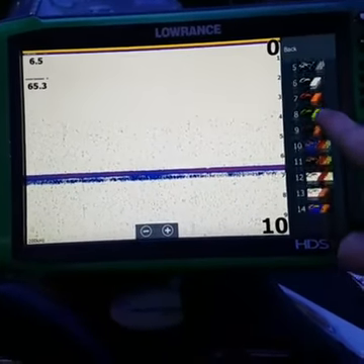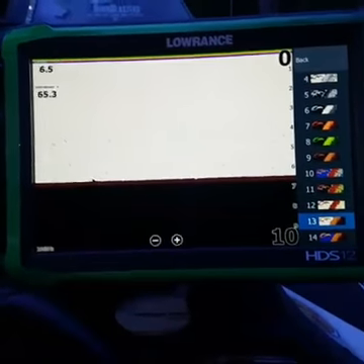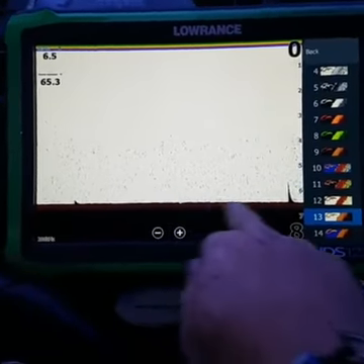If you actually go to palette 13, what that does is it darkens the bottom. And when you're on normal, everyday, soft bottom, that's fine and dandy. Let me see if I can zoom in a little bit there. So you've got a brown bottom there that you're running.